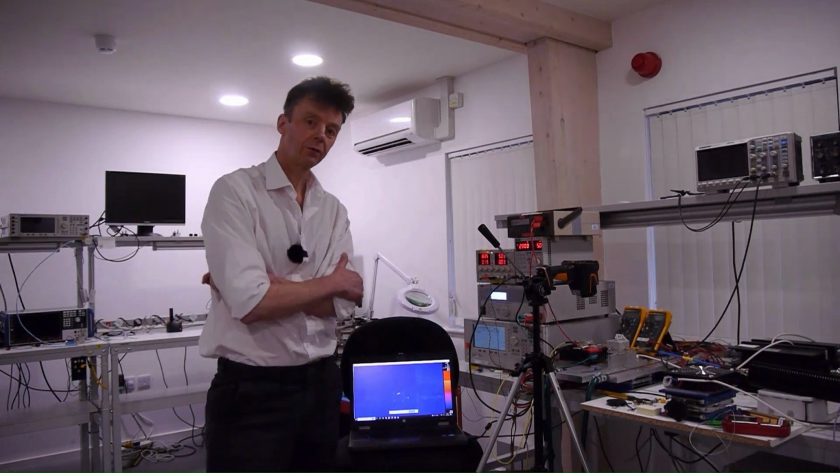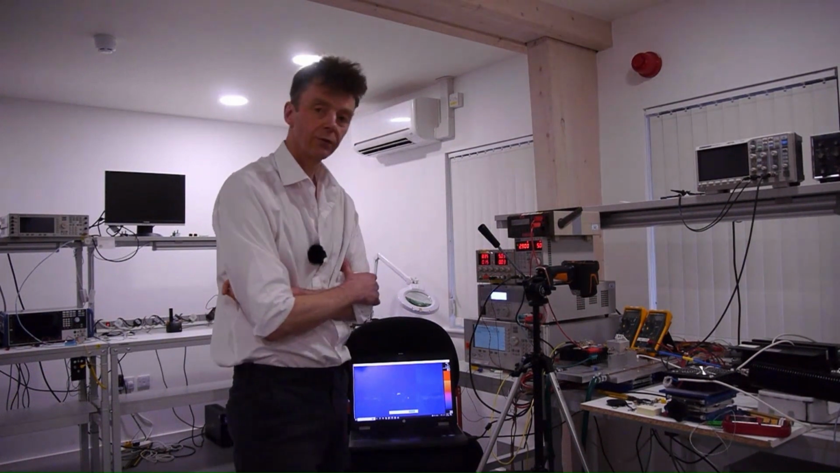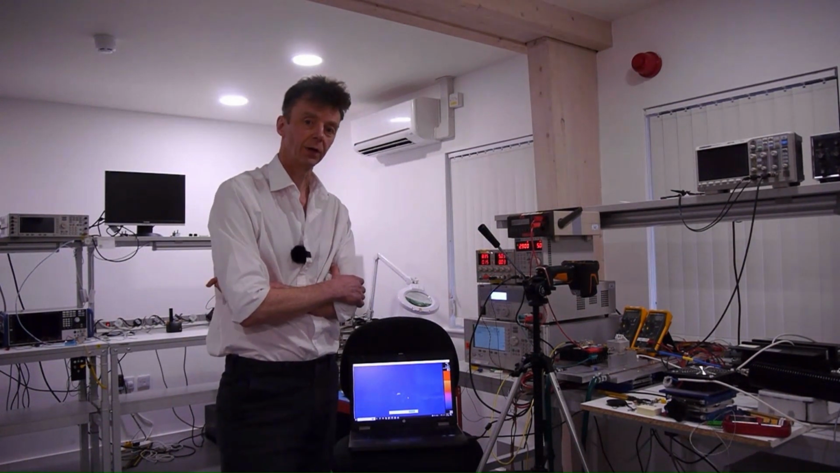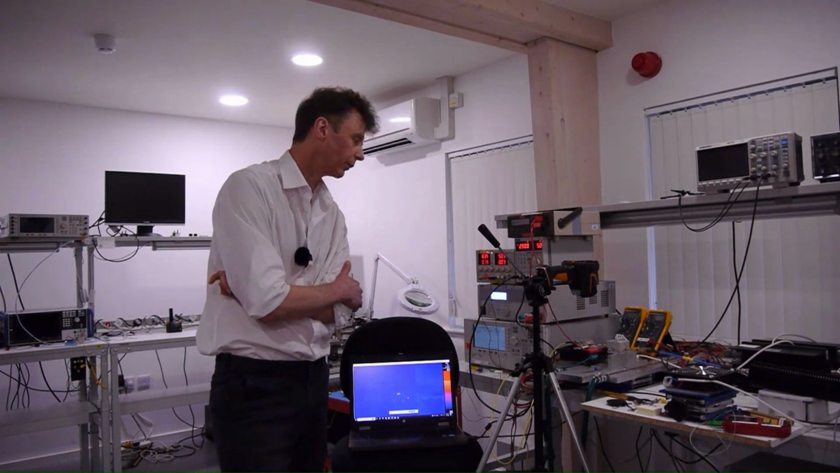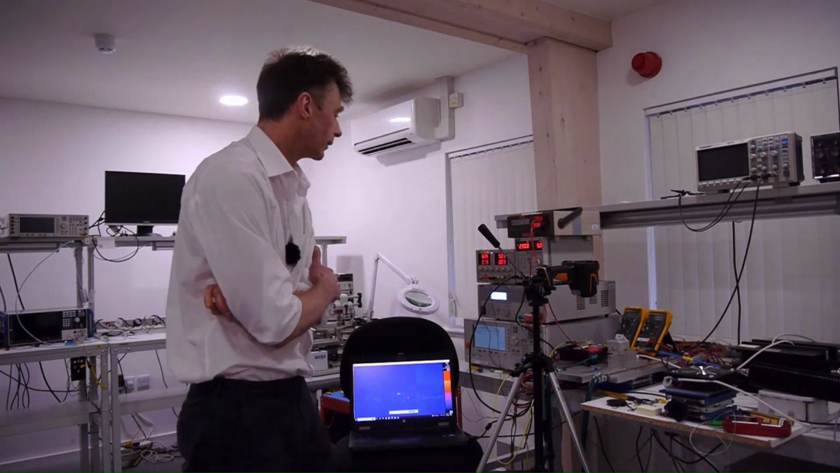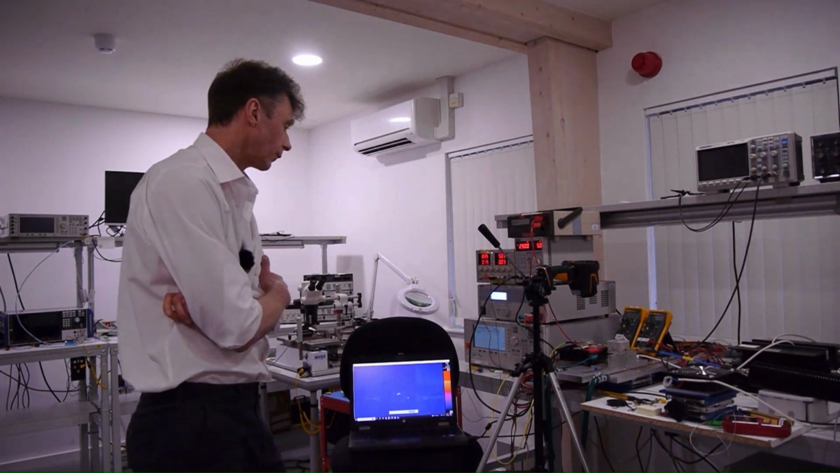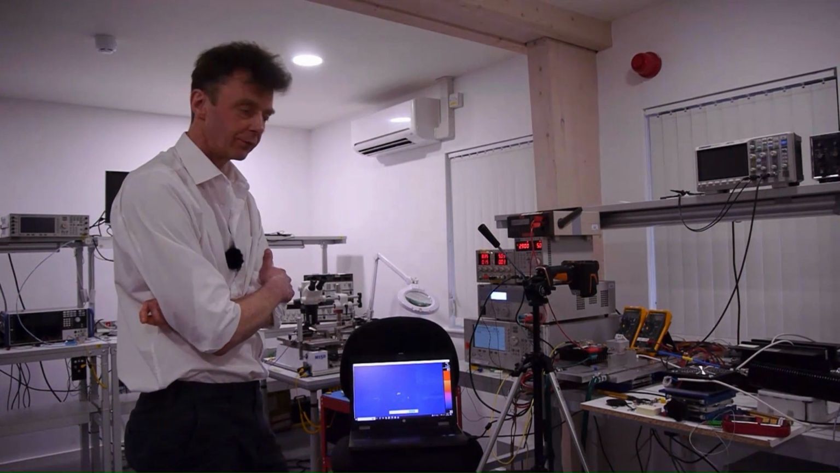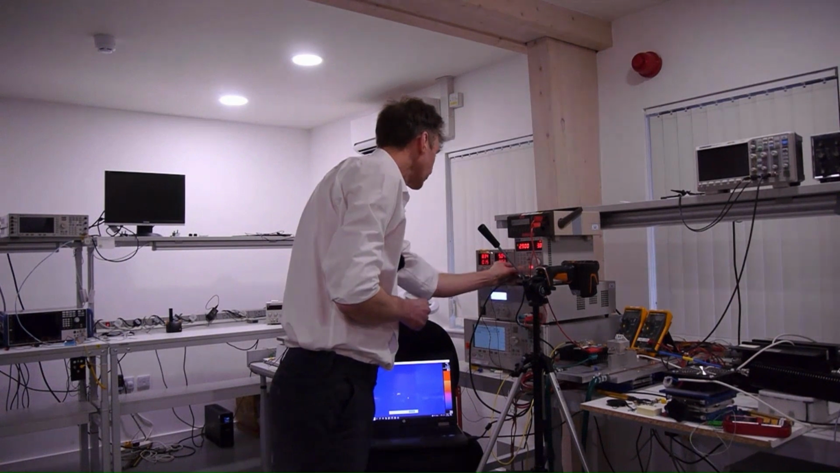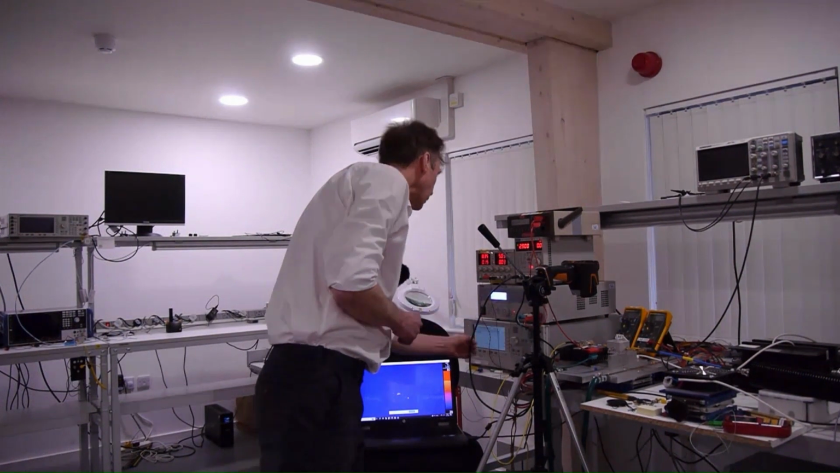Okay, we're here in the PRFI lab, and we're going to use the thermal camera on an EVB of a GaN device, which is the sort of usual thing that you would do in the lab, looking at the temperature rise of the device. So if we move over to the view from the thermal camera, I'll switch the device on. So switch on the gate bias and the drain.